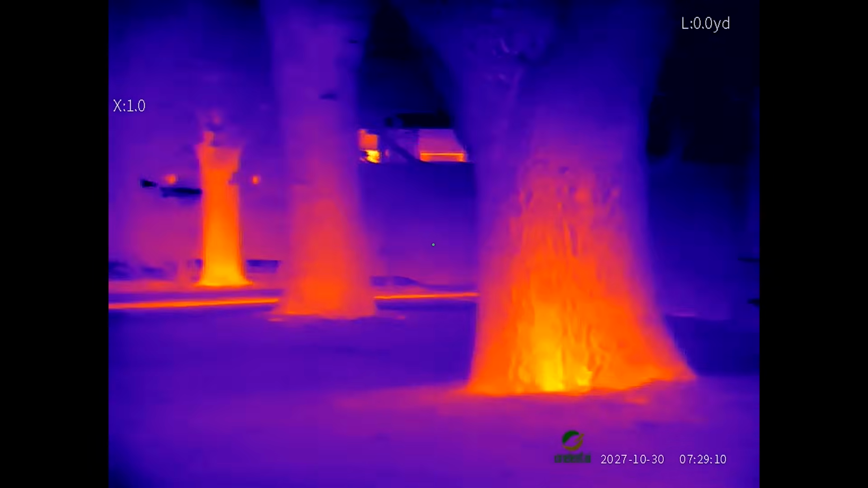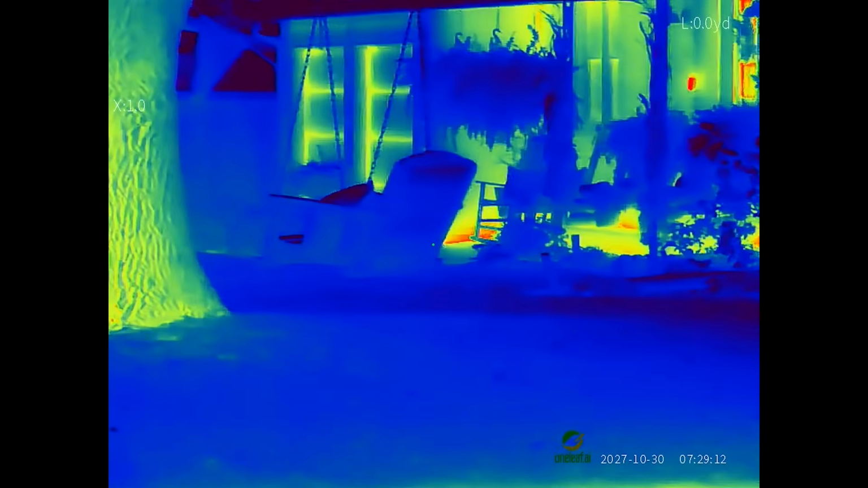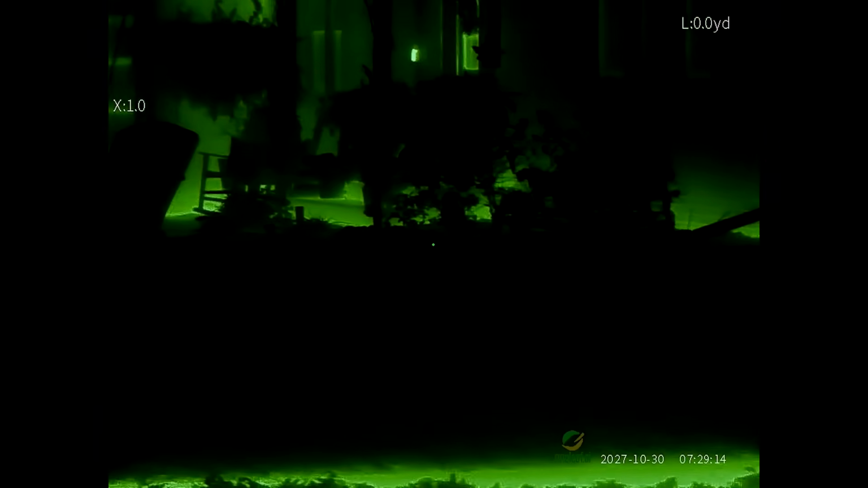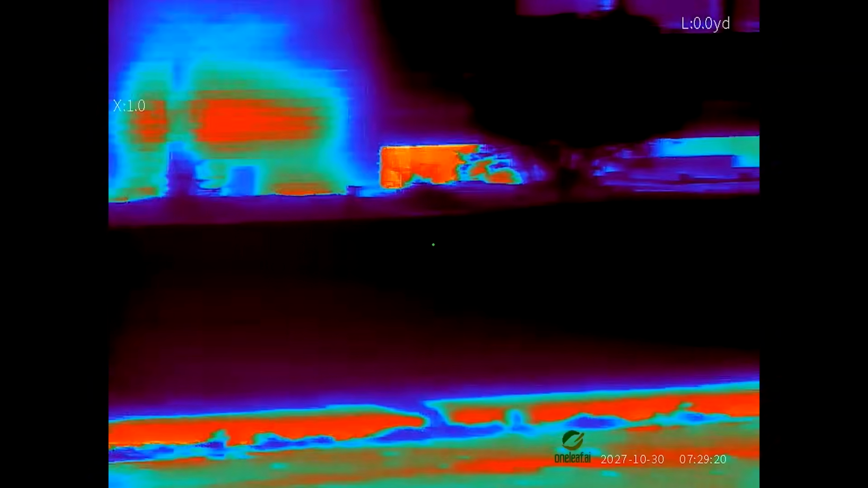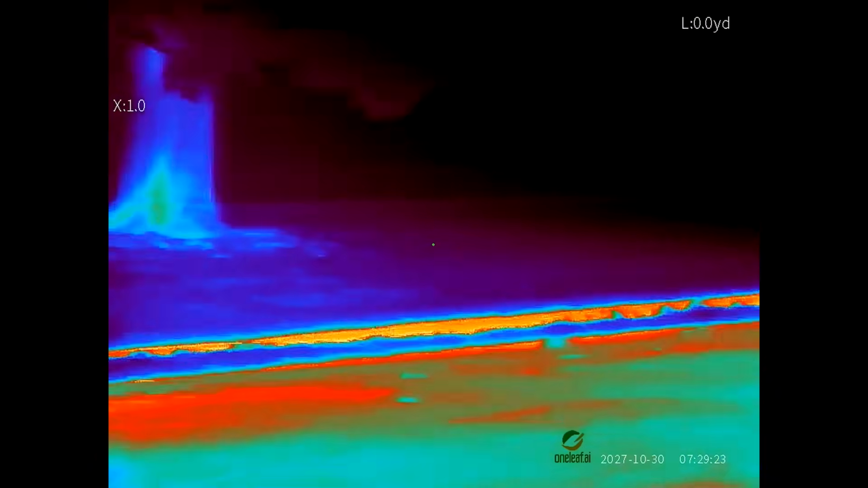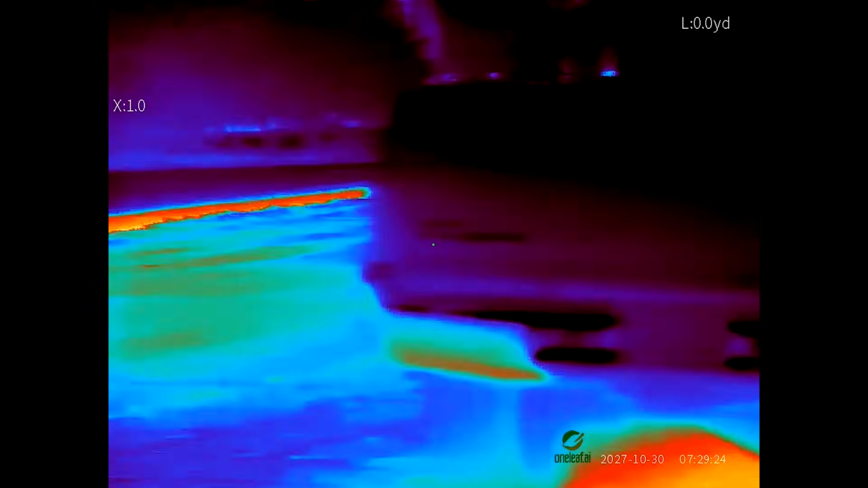We can find something with some temperature in it. We're going around to the east. There's the Yoder.